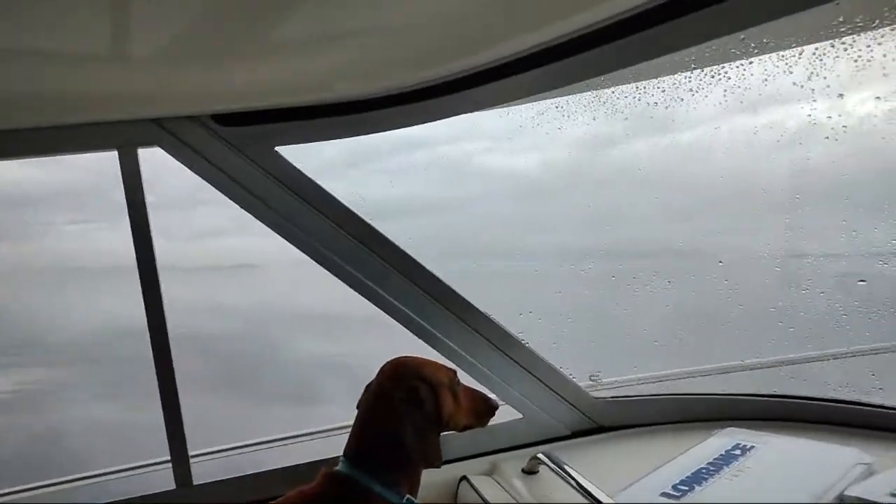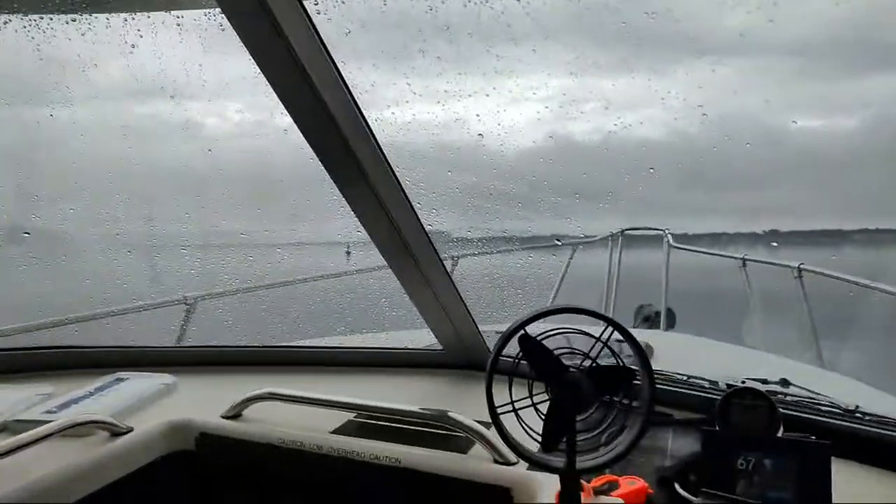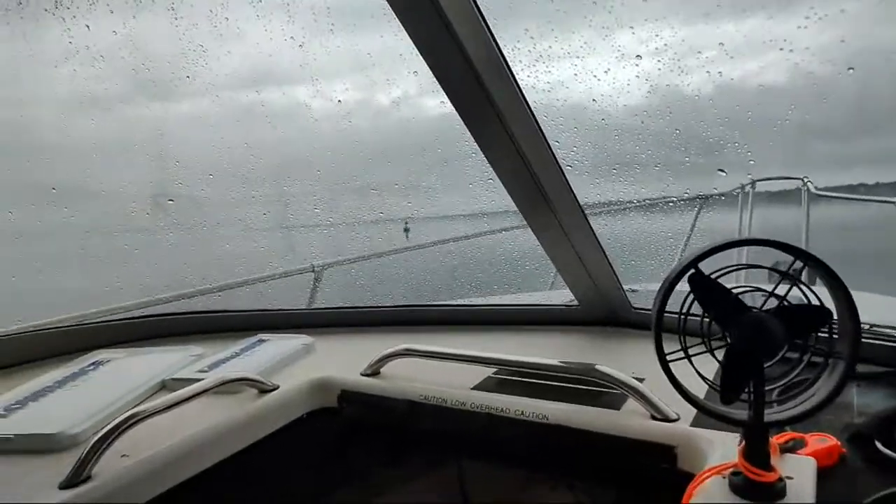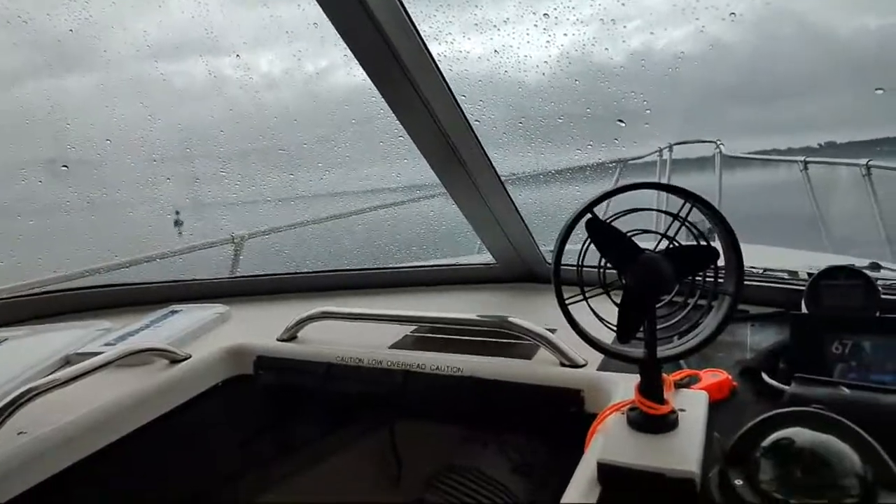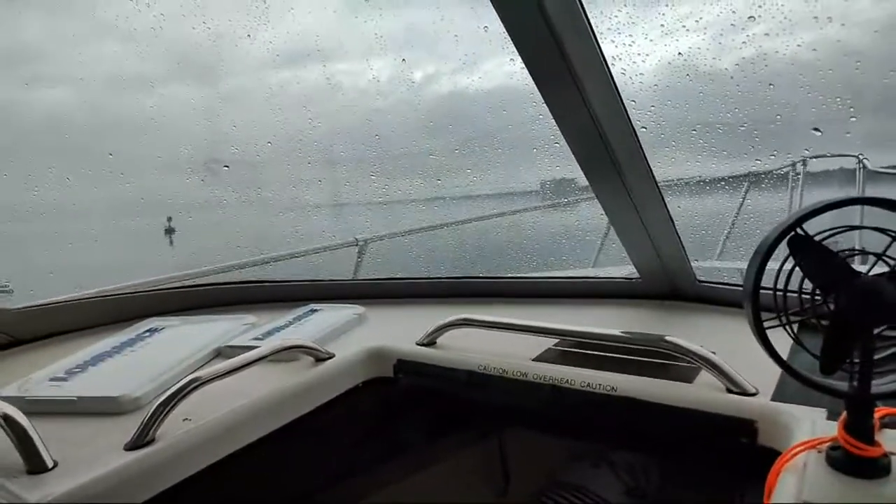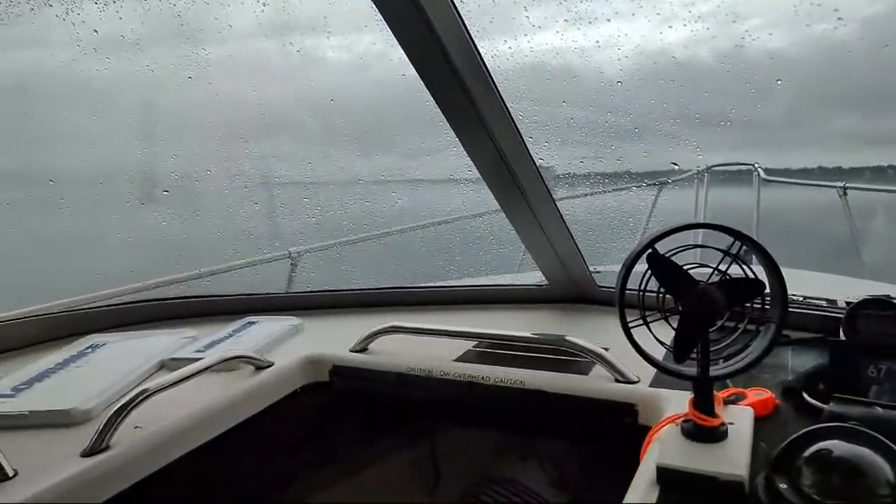Pretty good fog right over there. What I really need to do is get some fuel.